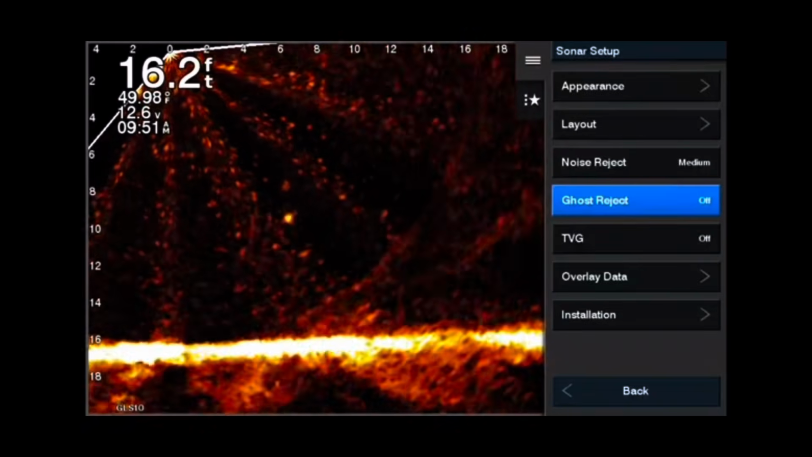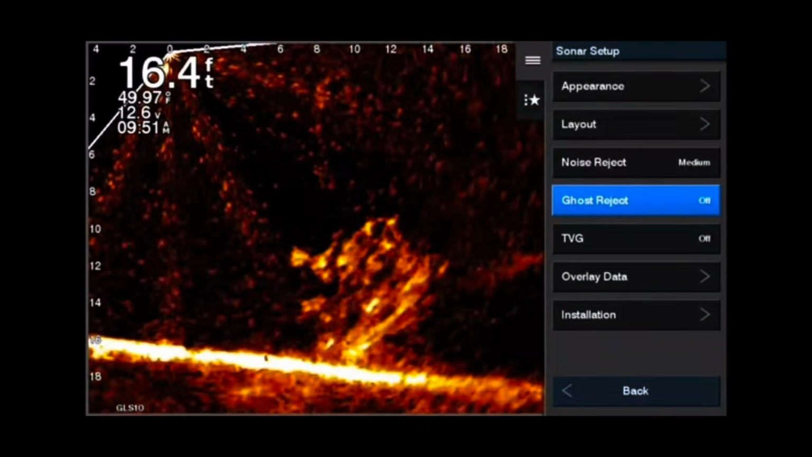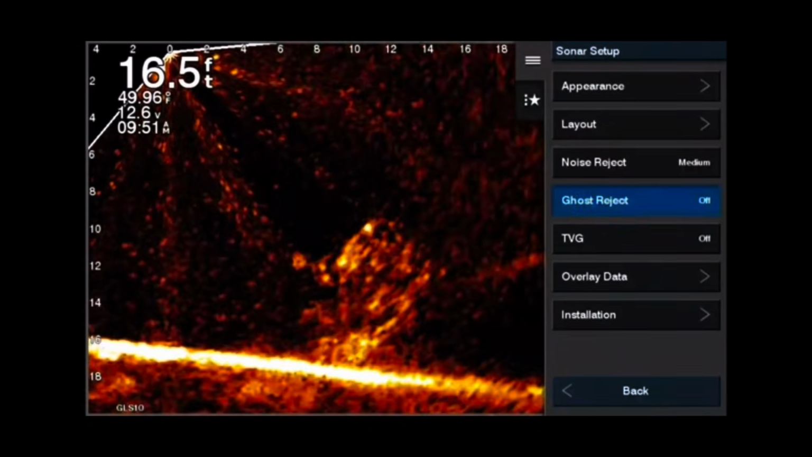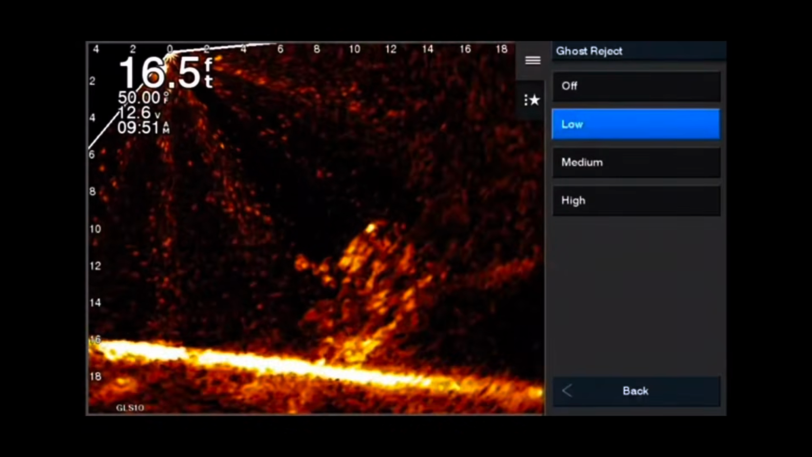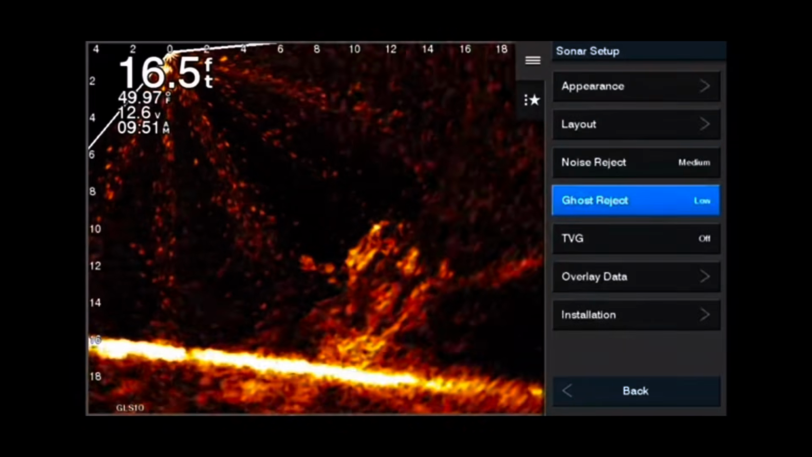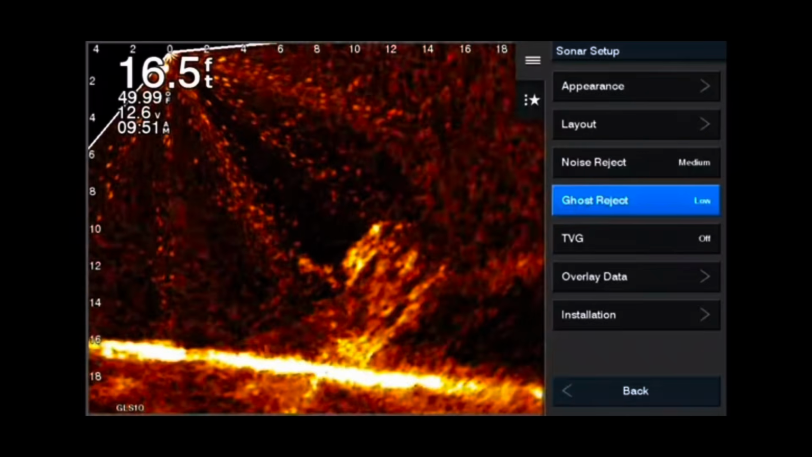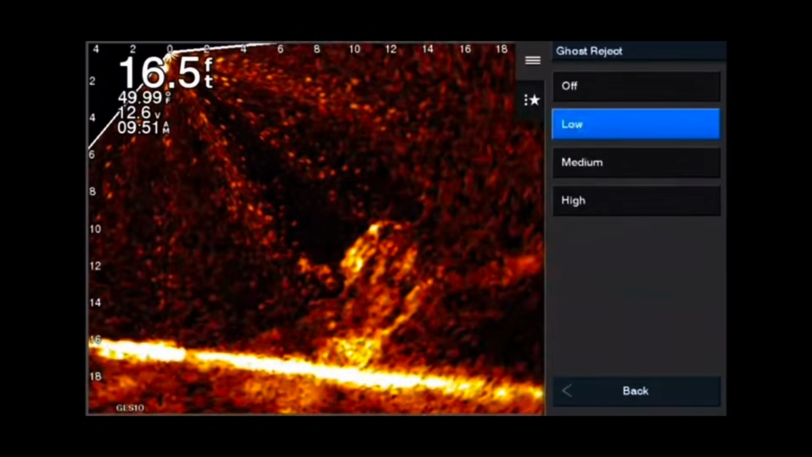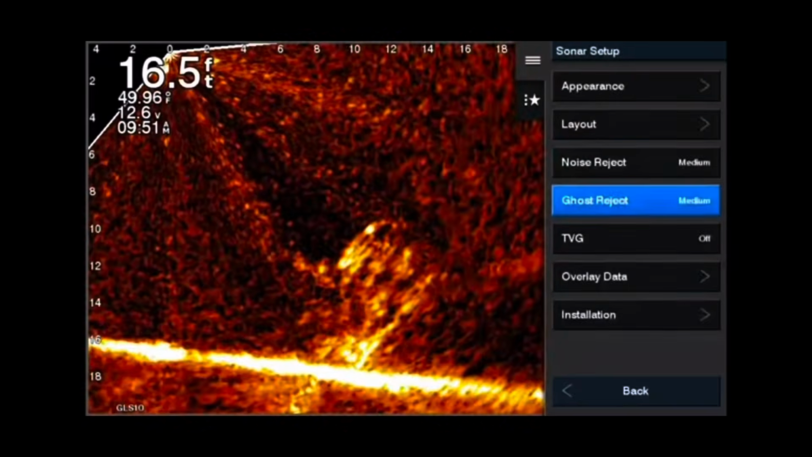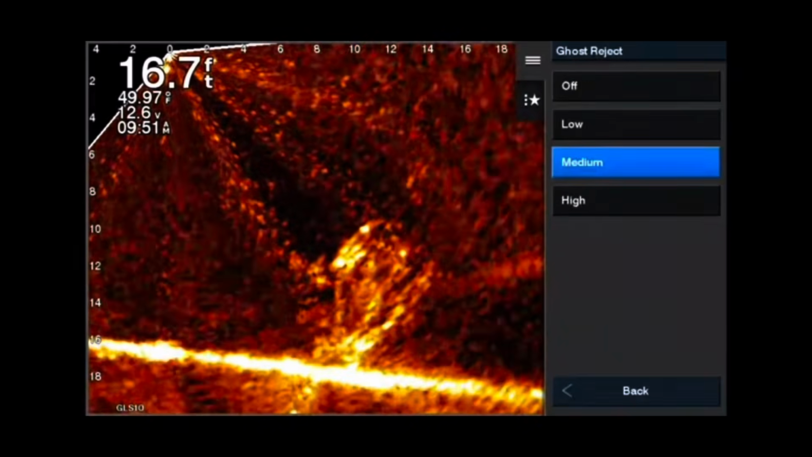The ghost tree usually happens in that 20-foot circle around it. So, that's where people do a lot of white perch fishing, and that's in that area where the ghost tree, the beams, start to interact with each other. You get returns starting to hit, the beam's going out and it hits another beam, and that's where the ghost tree, for lack of a better term, people have come up with because it looks like a tree. So we started off on low, and